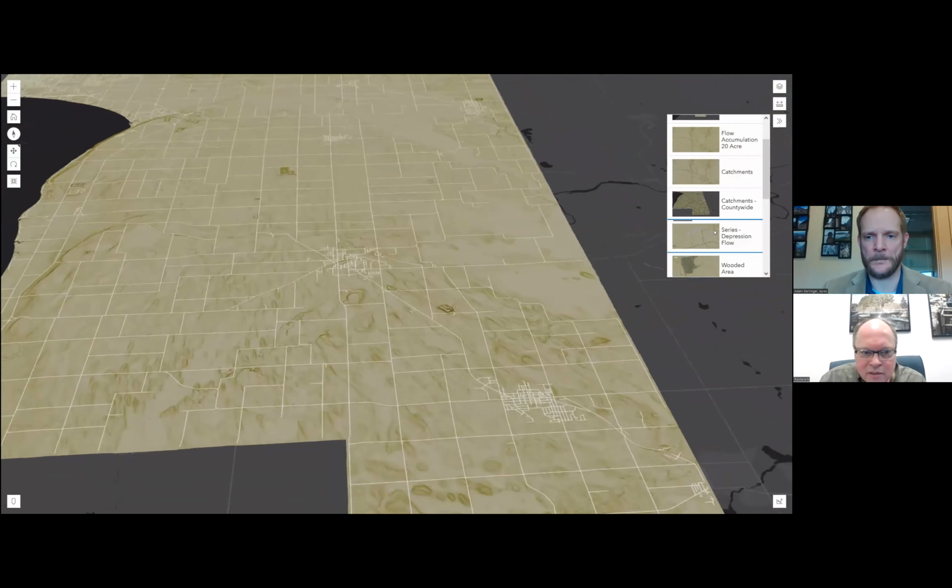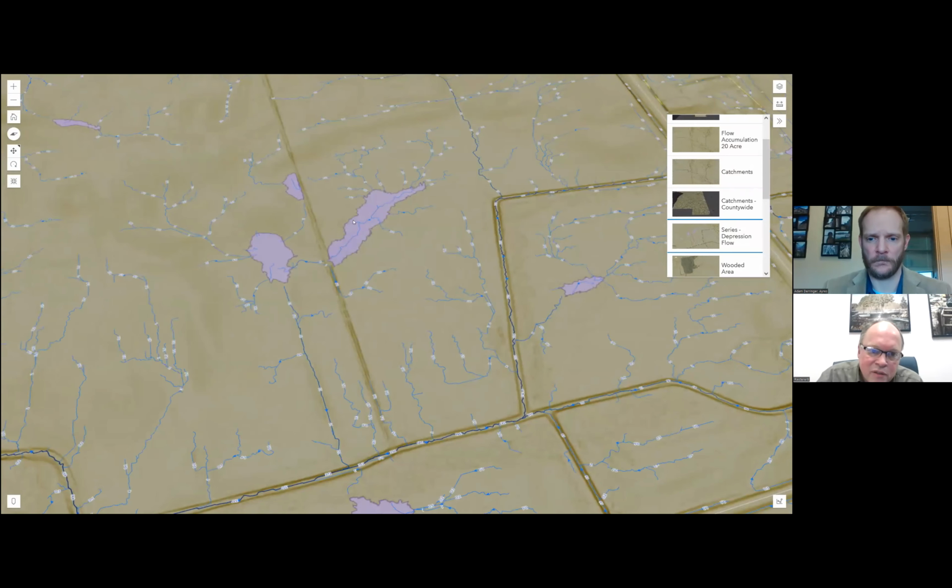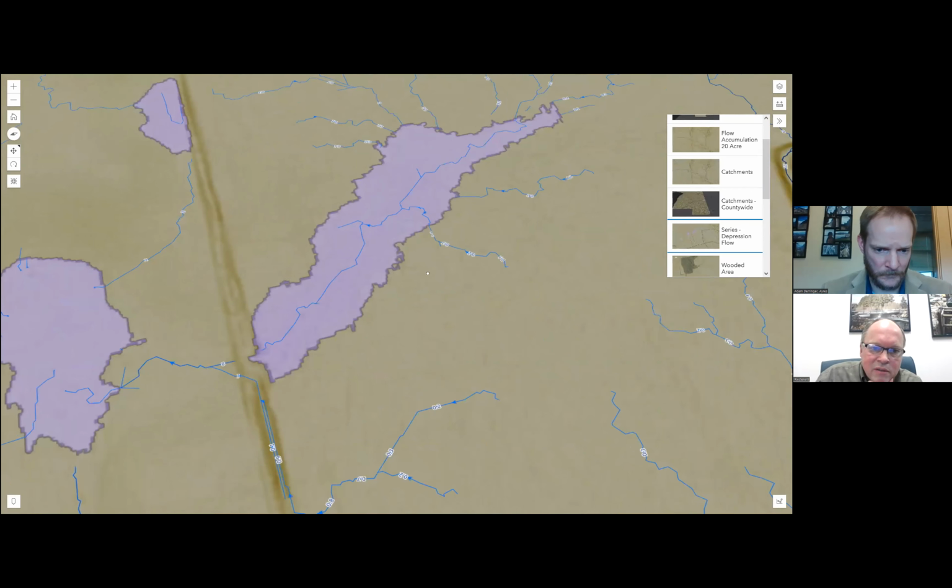Taking another look at these flow accumulations, we needed the culverts to make this happen, that LiDAR surface. The depressions needed to be in place, and then we could finally do the flow accumulation. So we were able to get flow accumulation running into these depressions and then some flow within a depression.